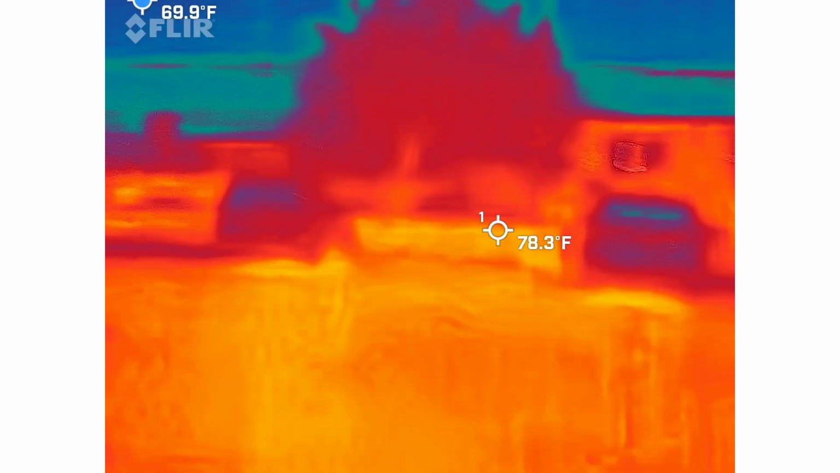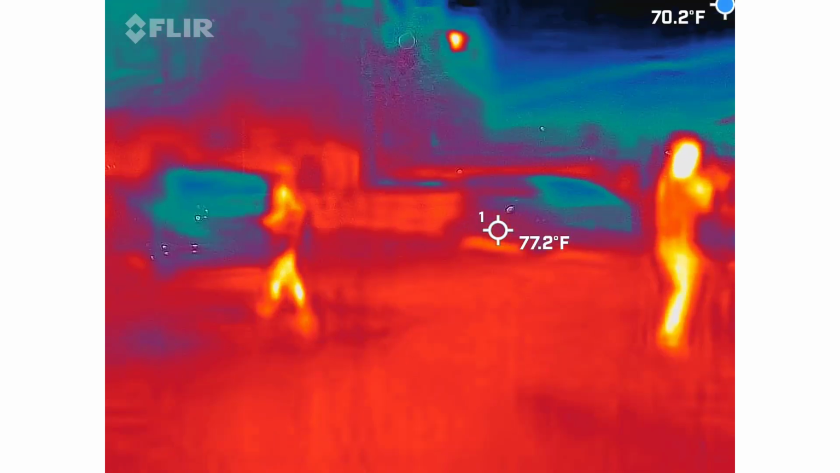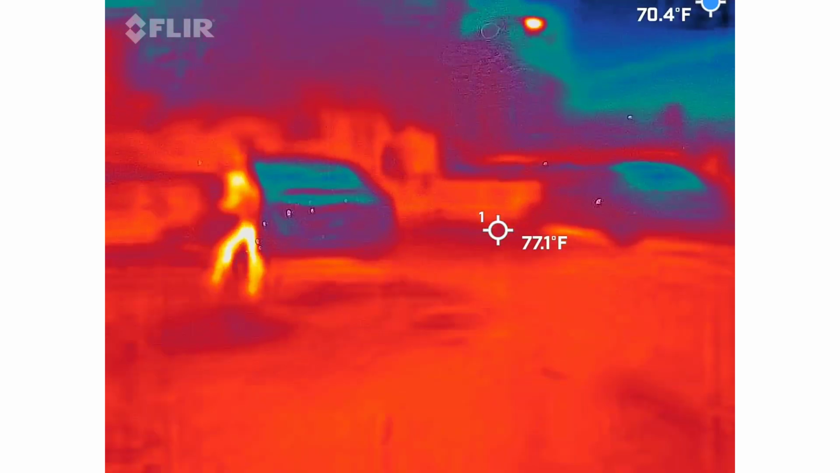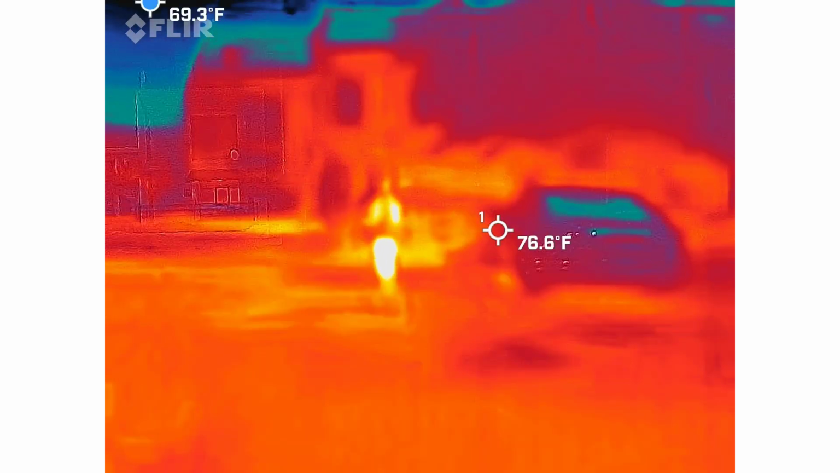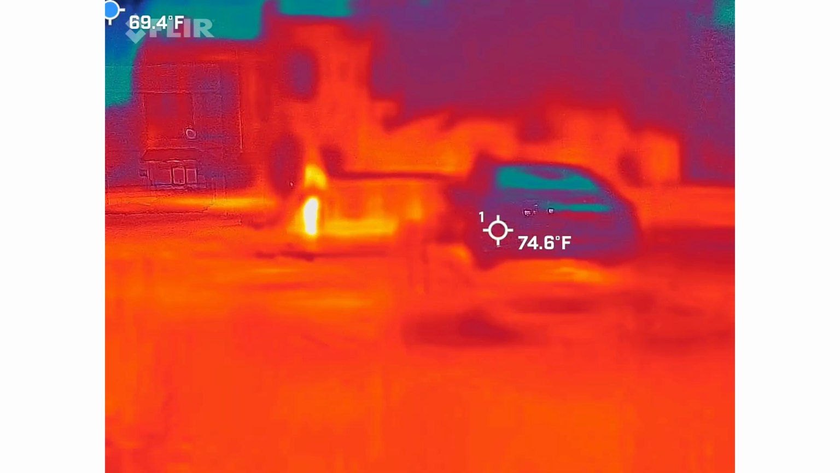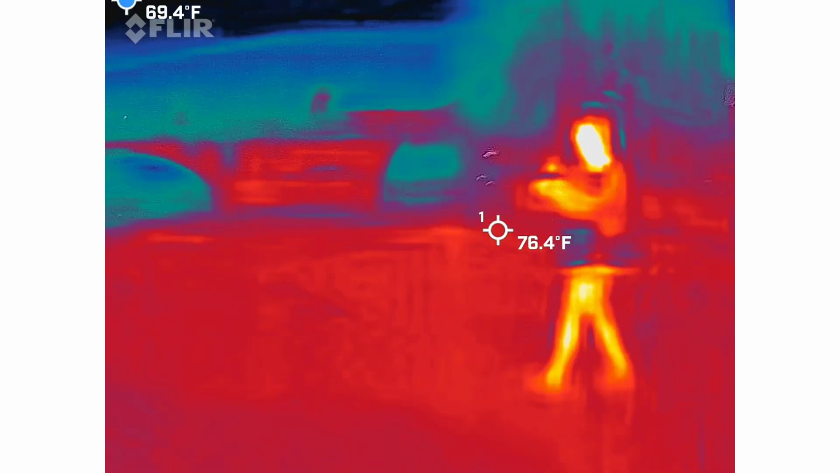Trying to find a happy volume. Eliza. Eliza. What president was at your funeral?